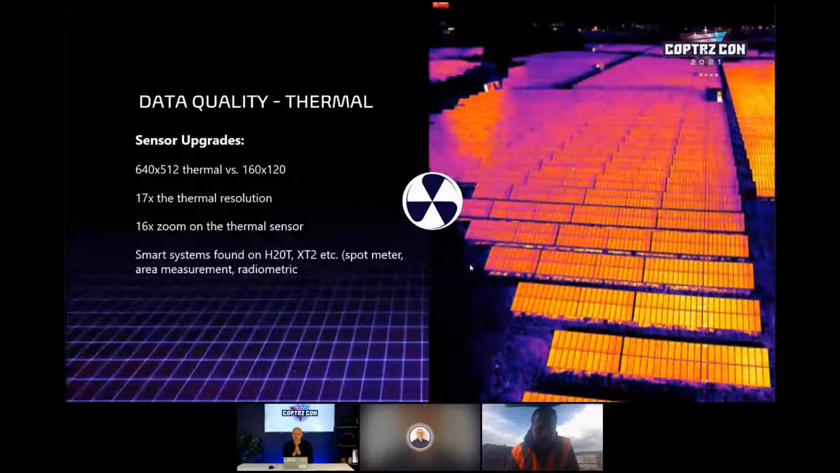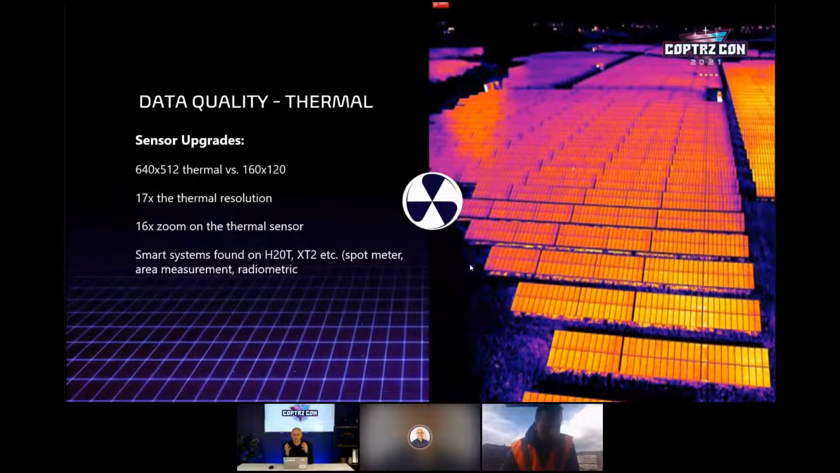I was just talking about the ability to stick something like an H20 or an XT2 on the likes of a Mavic, which really gives you a powerful system. Yeah, it does. If people are buying it with the impression that it's going to be as good as an XT2, it's not. On paper it's exactly the same spec, but the size of the lens and the field of view is a little bit different. So it's not going to replace an XT2. For us, this is not replacing any of our kit. We use the XT2 quite a lot. This is going to complement it.